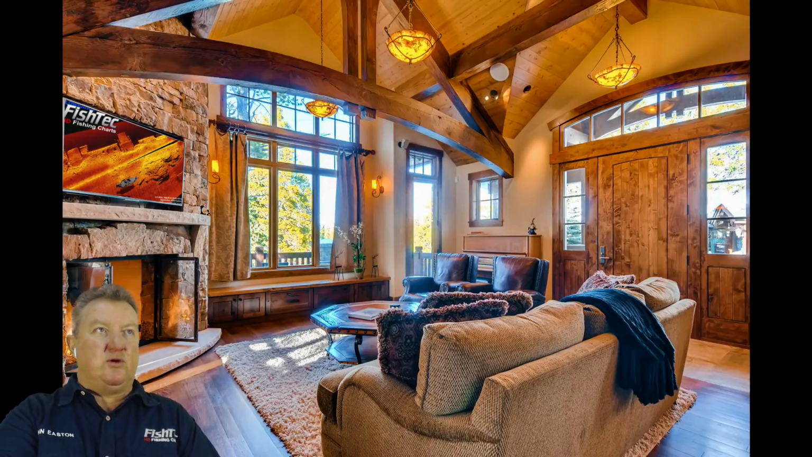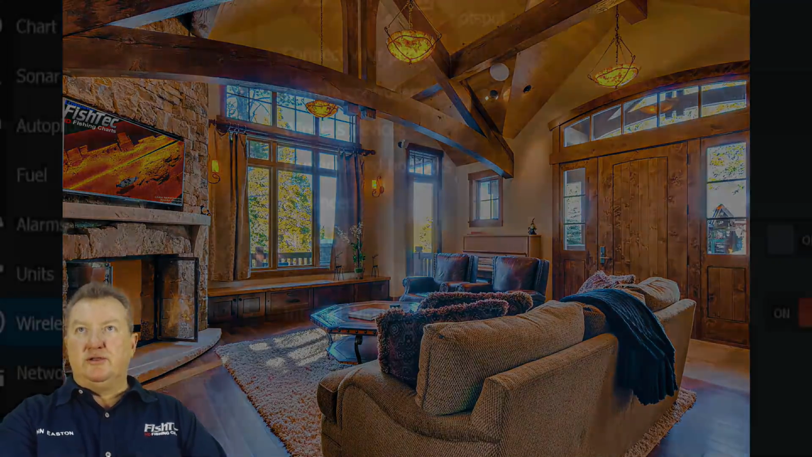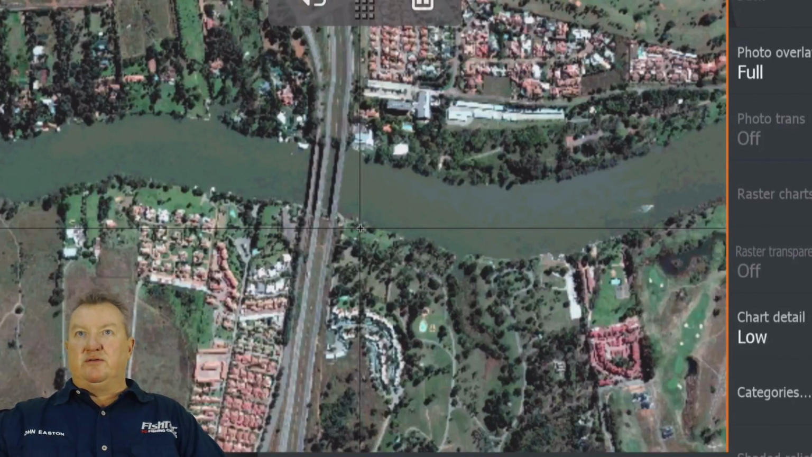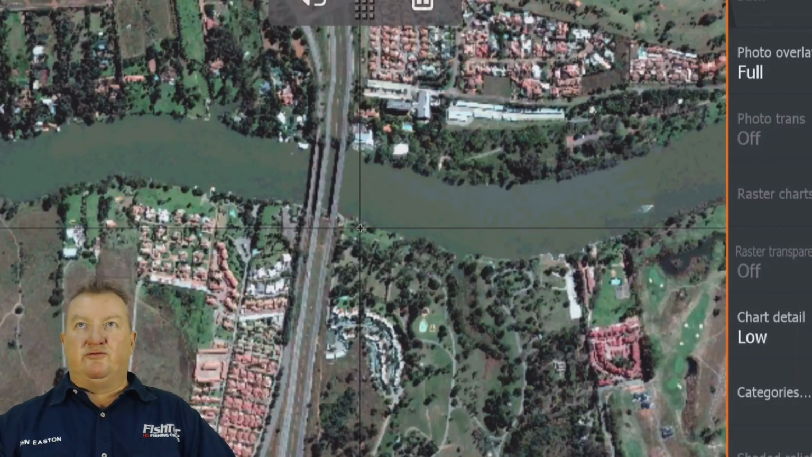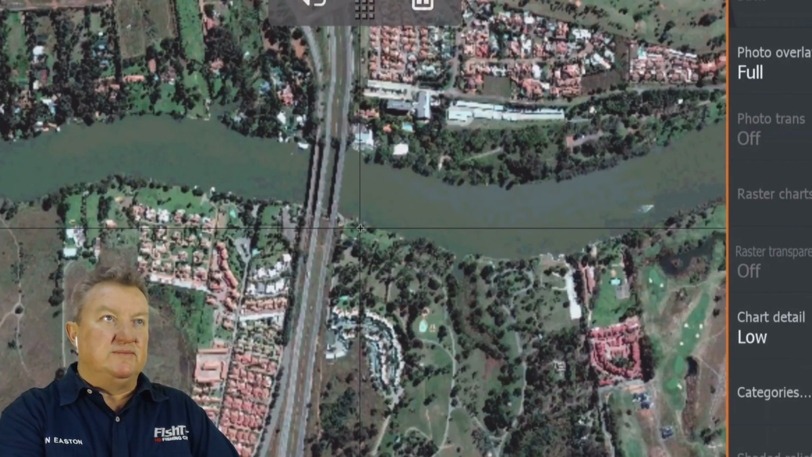Let's have a quick look. I'm going to merge that into there. I'm going to close that. Okay, there's the Vaal River. That's by that Golden Highway bridge. Let me just catch up on who's here.